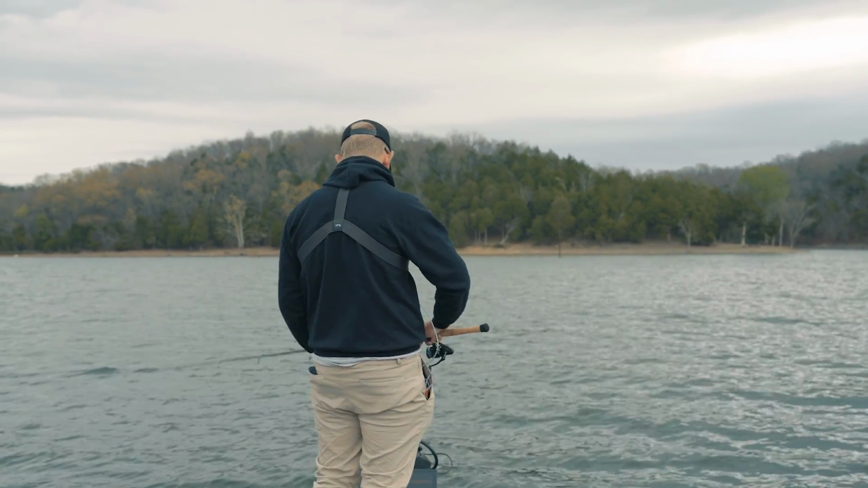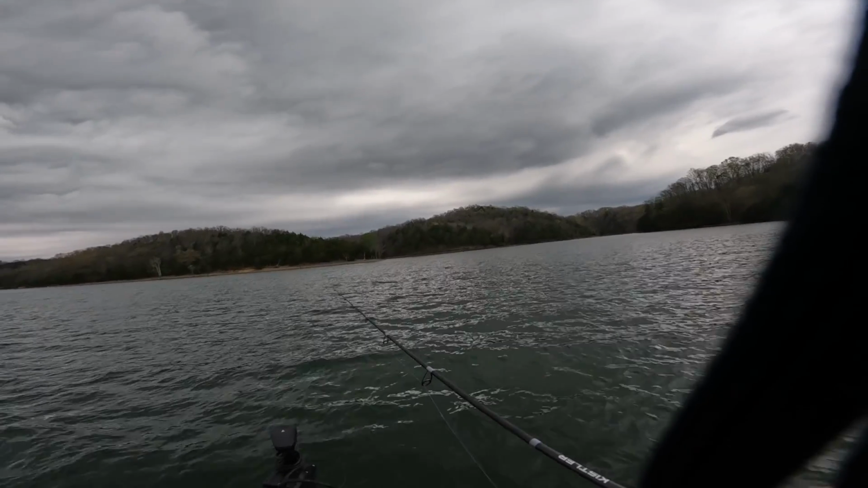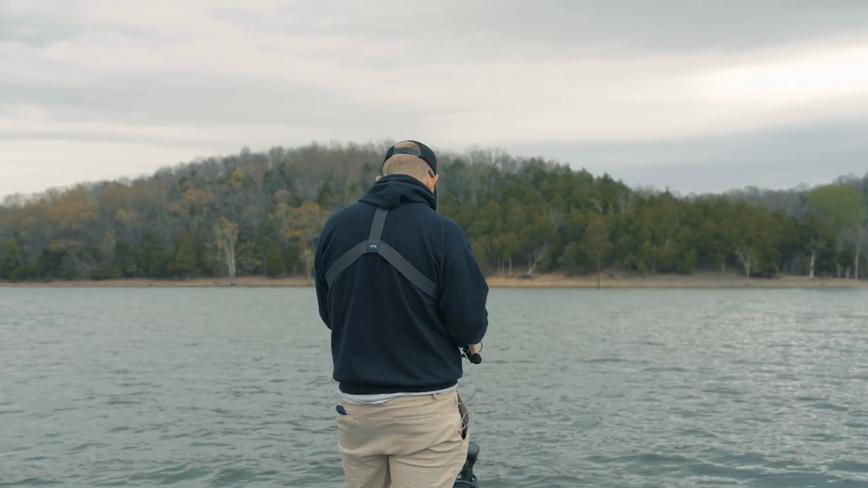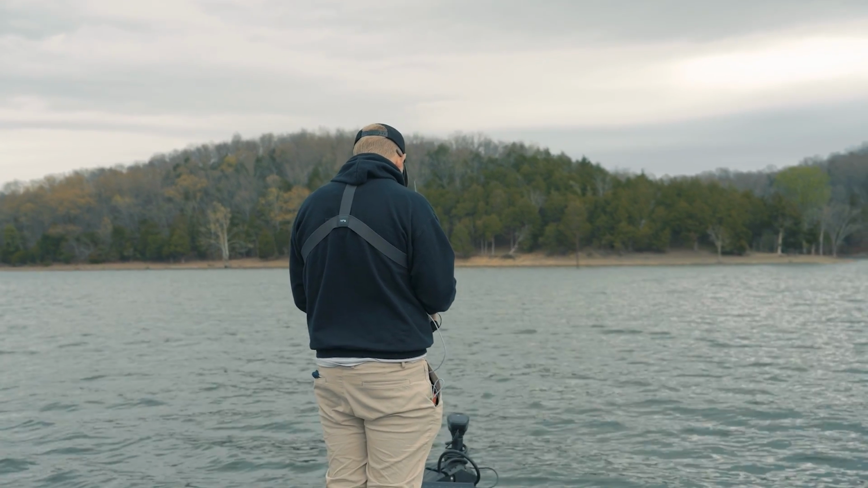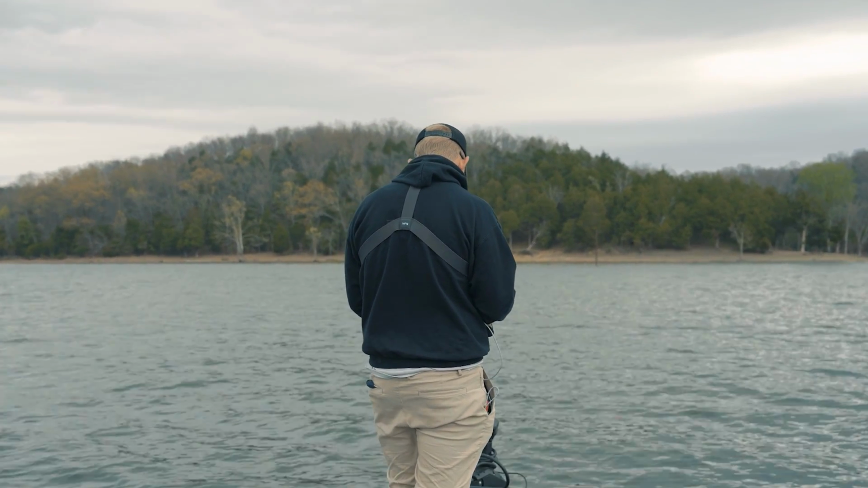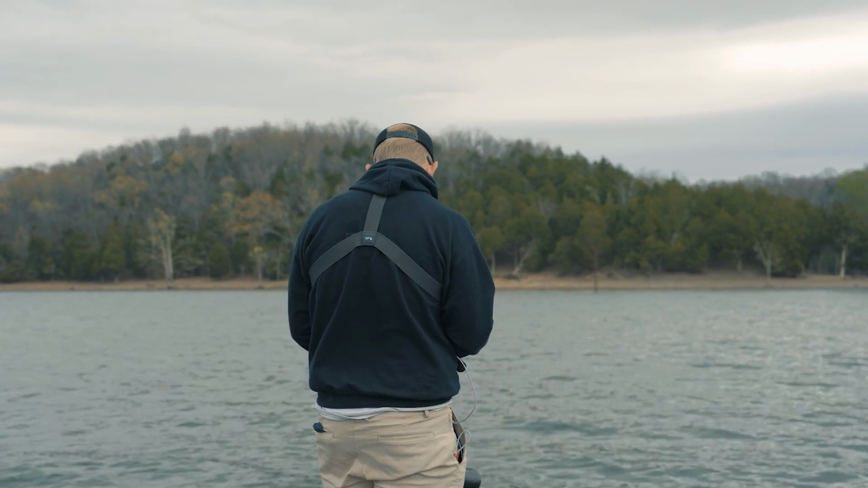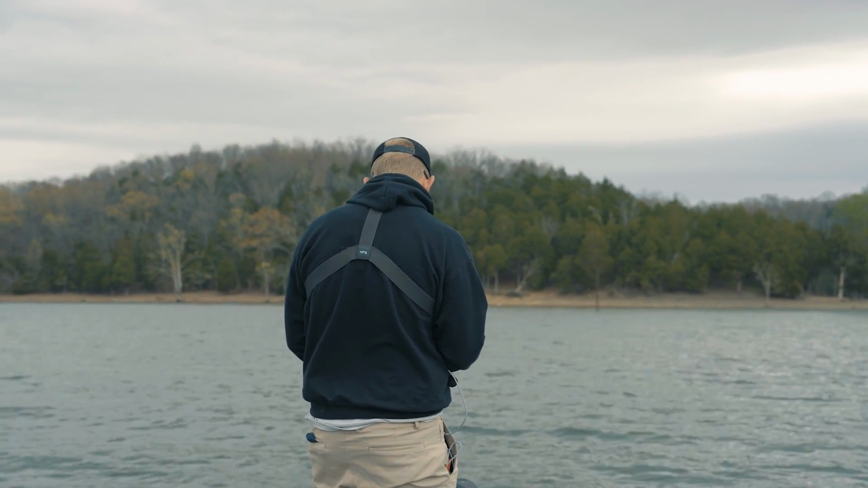This is one of the most patternable lakes I've ever seen. Figure out what they're on and you can kind of just run it. And so far I feel like I've had a pretty good practice, you know, numbers of bites wise and things. It feels decent. But you know, that can change, and there's a lot of things changing right now.